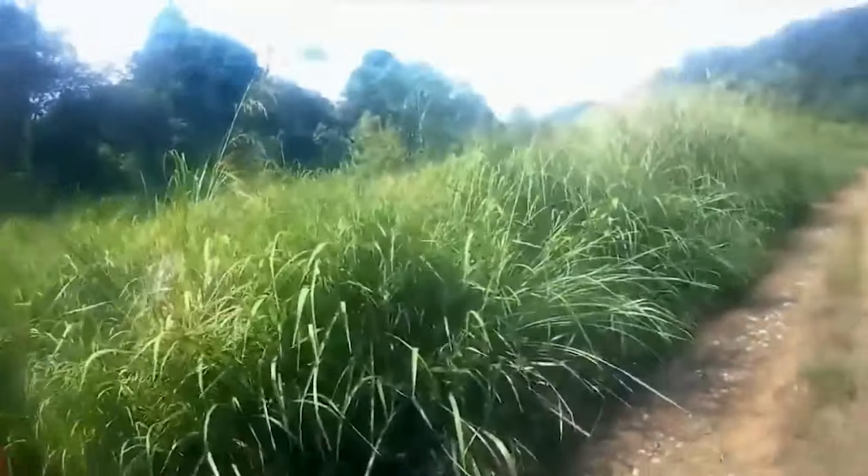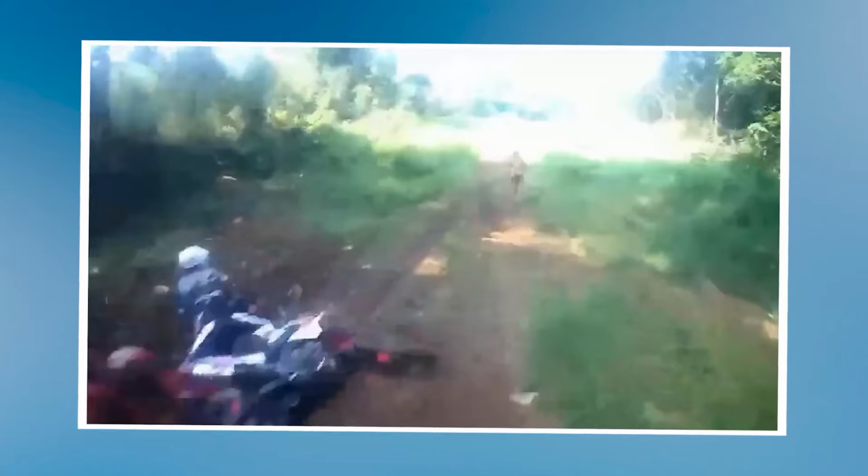The one with the camera, however, tried going after the creature to see what it was. But to his shock, it disappeared into thin air and was nowhere to be found. Now, isn't that one weird experience?